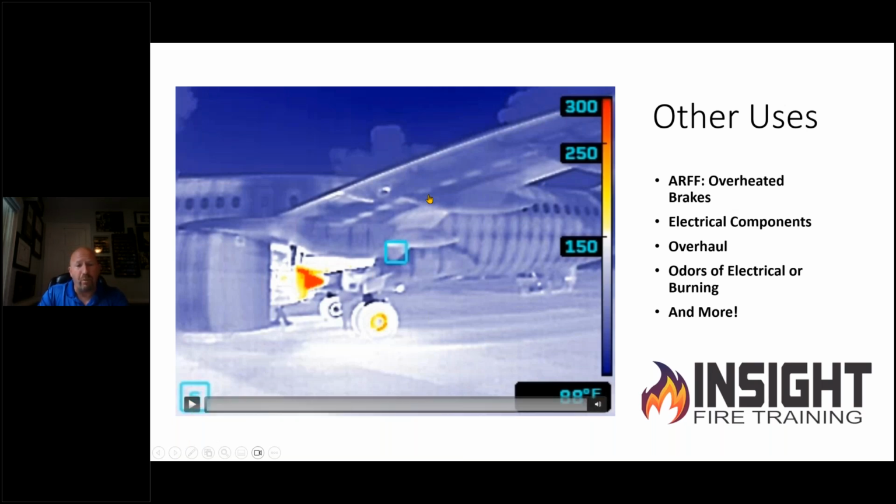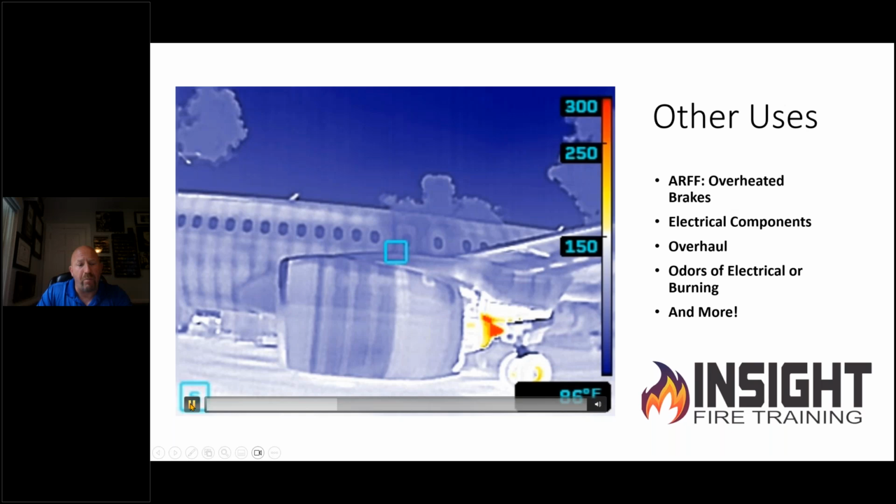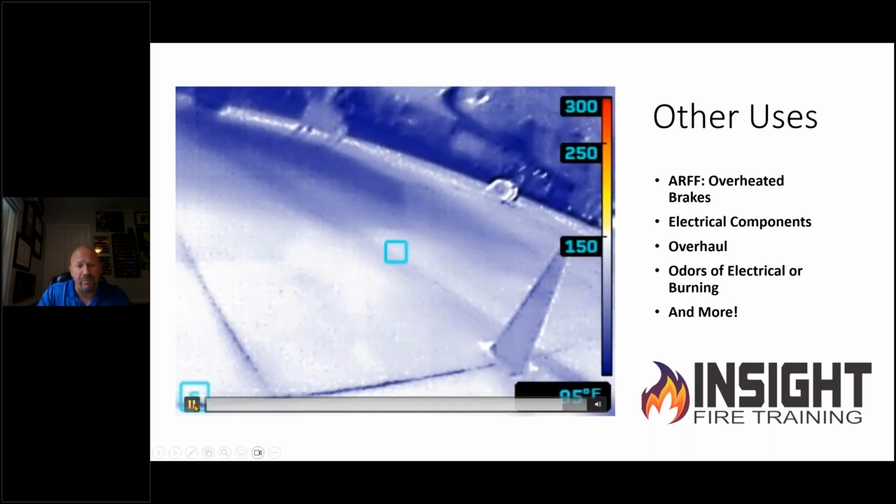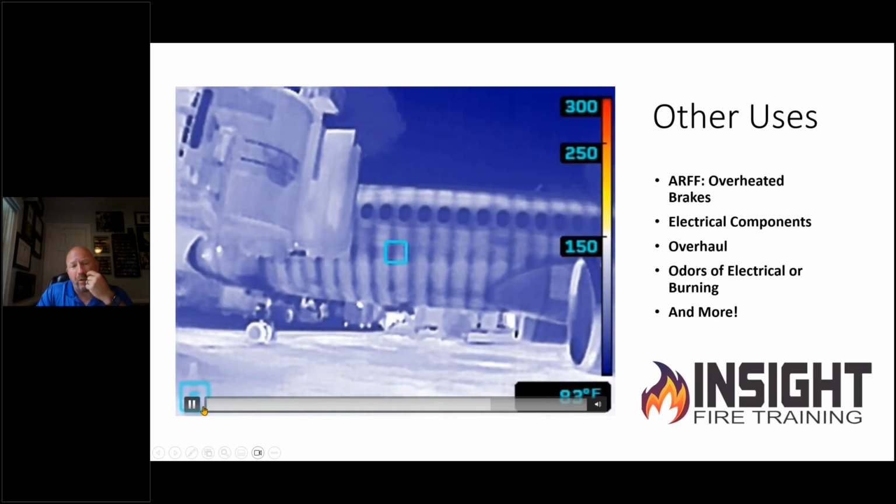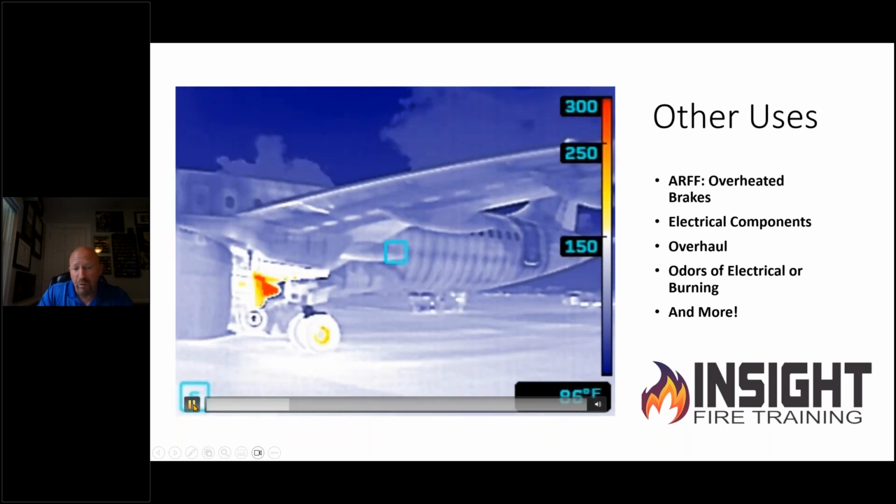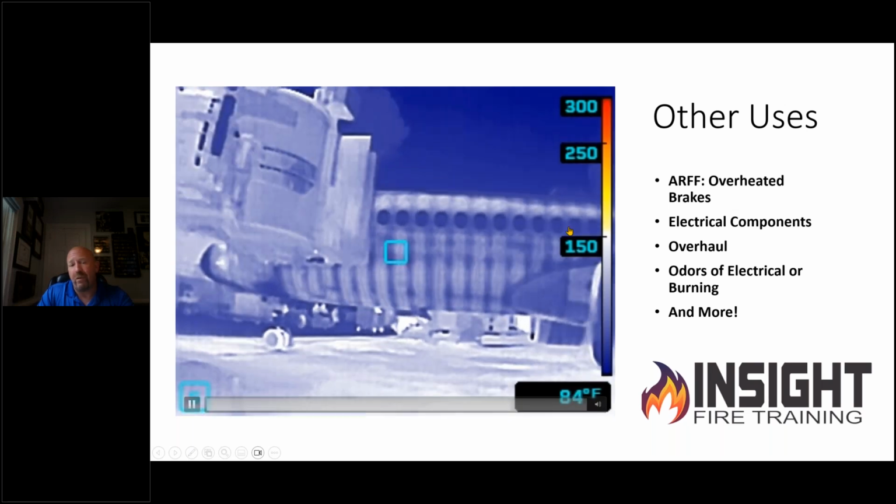Also, I spent some time at the airport. What I notice about guys who work at ARF stations is you can see some pretty cool stuff with this device looking at an airplane. Look at all the reinforcements in the airplane you can see underneath the shell here. We were able to find other things. Lots of smells and bells are running in airports every day. Overheated brakes on airplanes, all kind of different things. We found overheated components in the aircraft, electrical components, things of that nature. Extremely valuable feature that can help you. Just use it. If you'll simply carry it and use it, you will come up with ways of using it that I can only dream of.